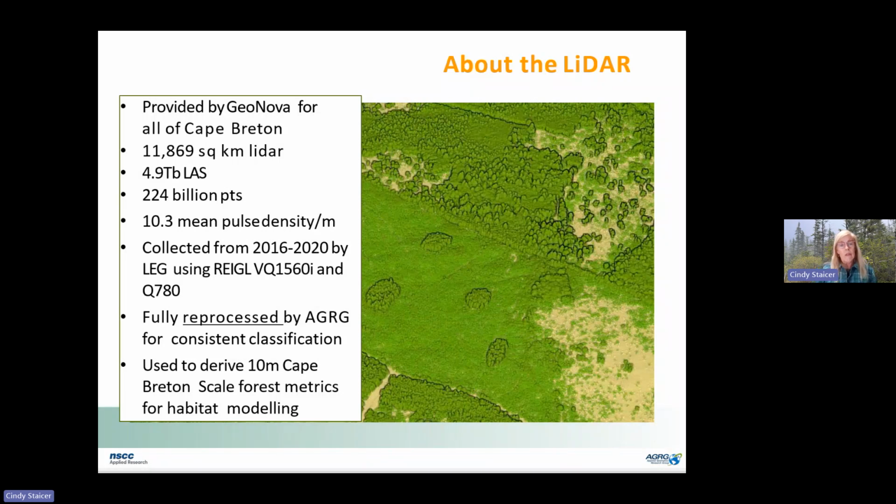These are some technical details, but the main thing here is that they downloaded the point cloud and reprocessed it so that they could derive a number of different kinds of LiDAR variables. And they did this at a 10 by 10 meter cell size for the entire island of Cape Breton.